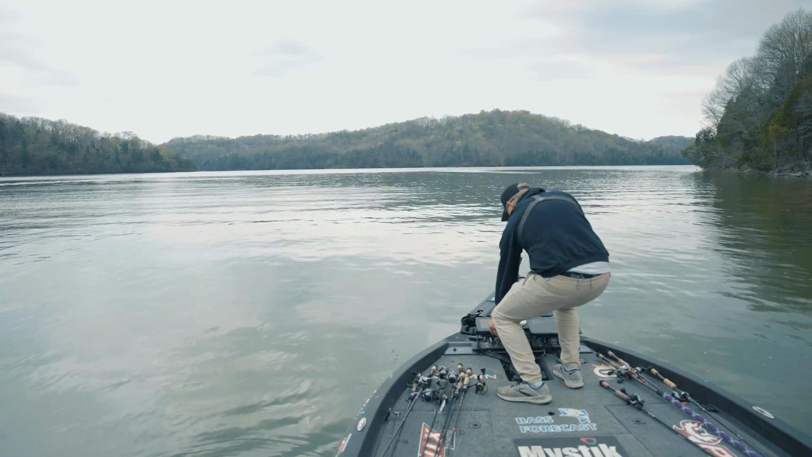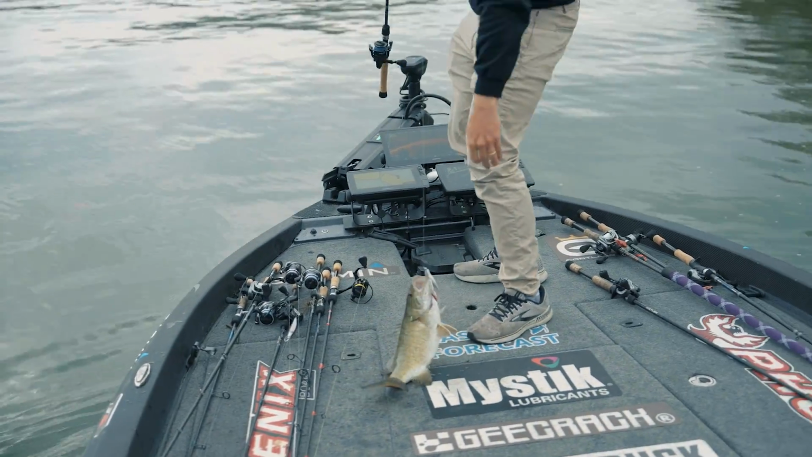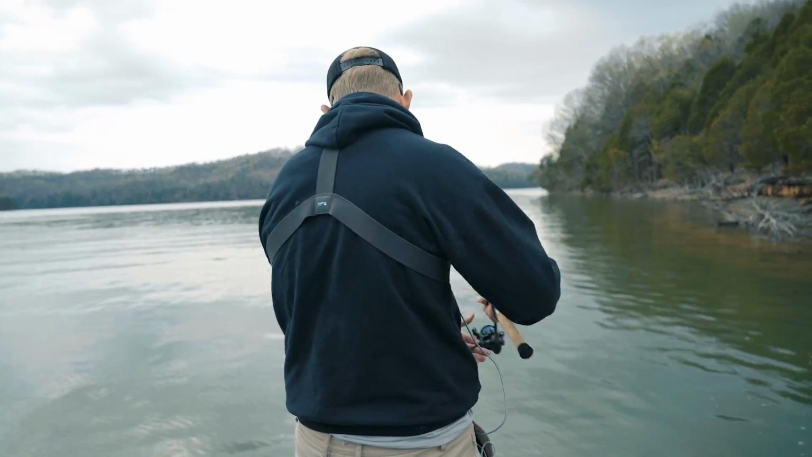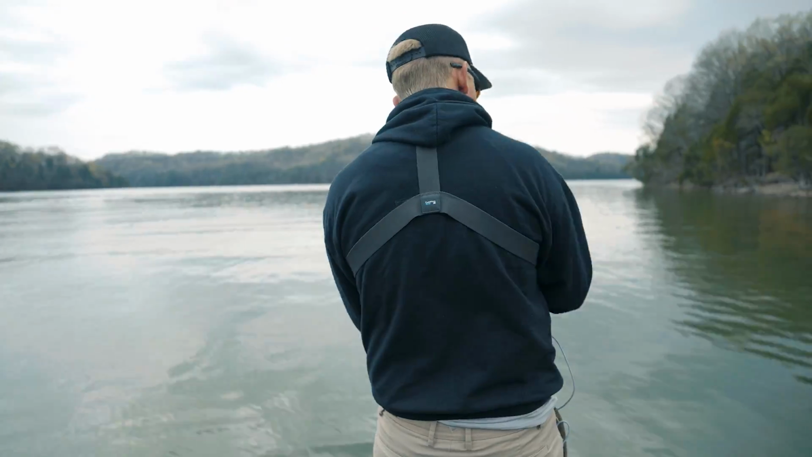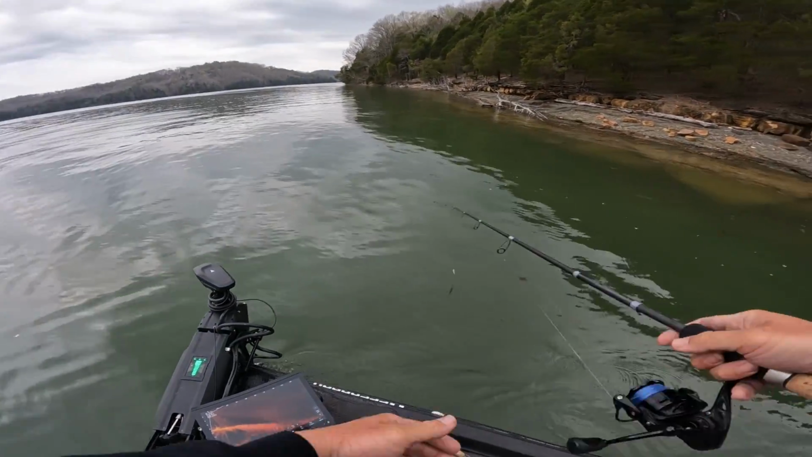There's a bunch of them right here actually. Dude. So strong. There's so many of them right here. Whoa. This is definitely a stopping spot right here. There's like a whole school of them right there.